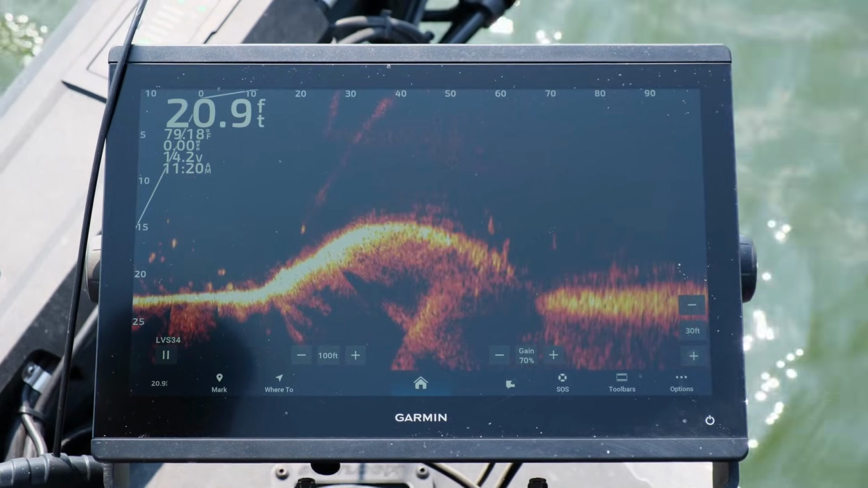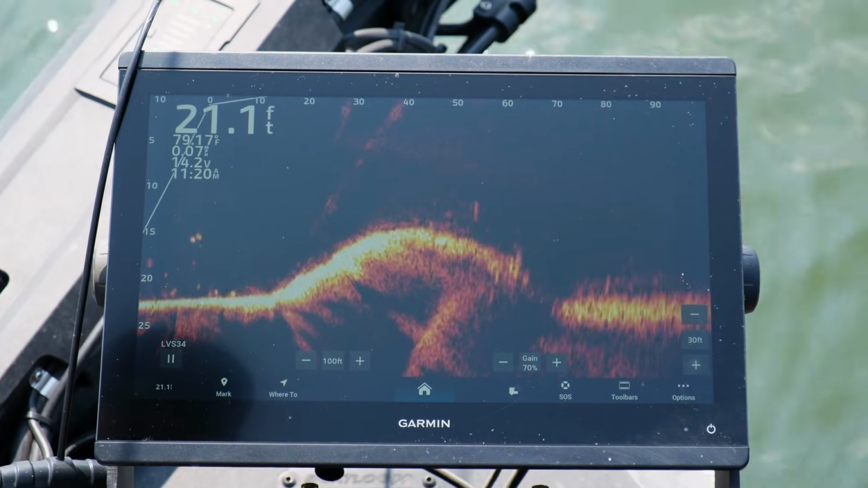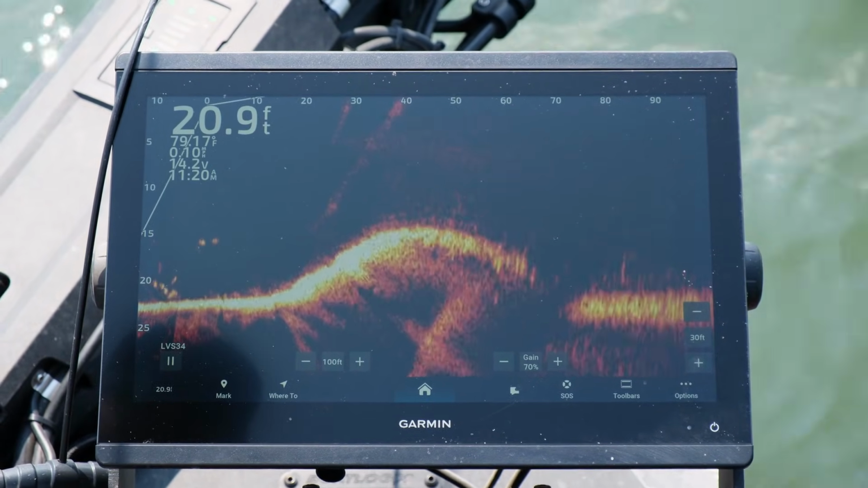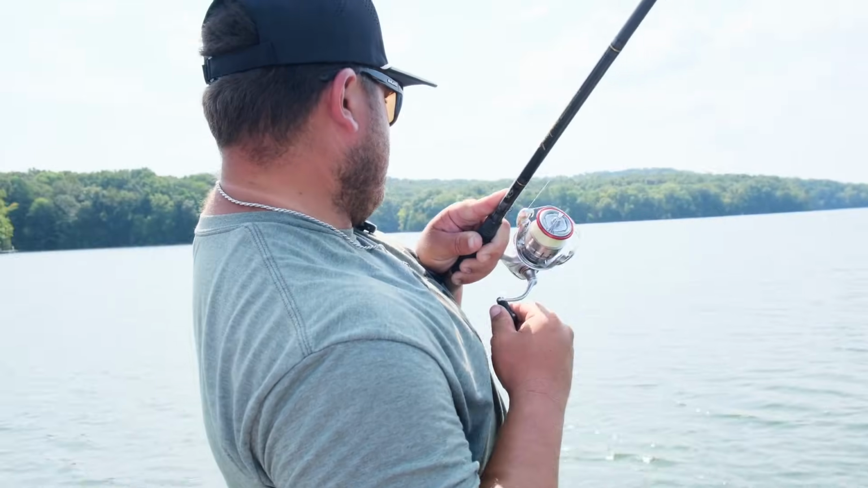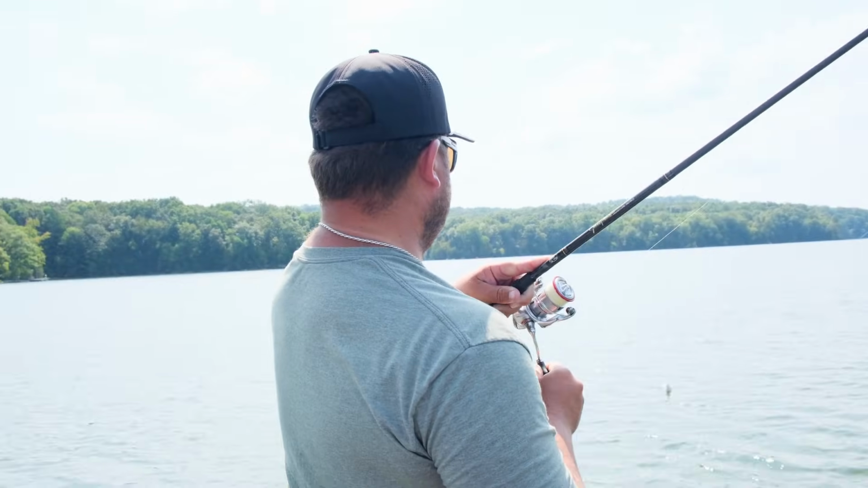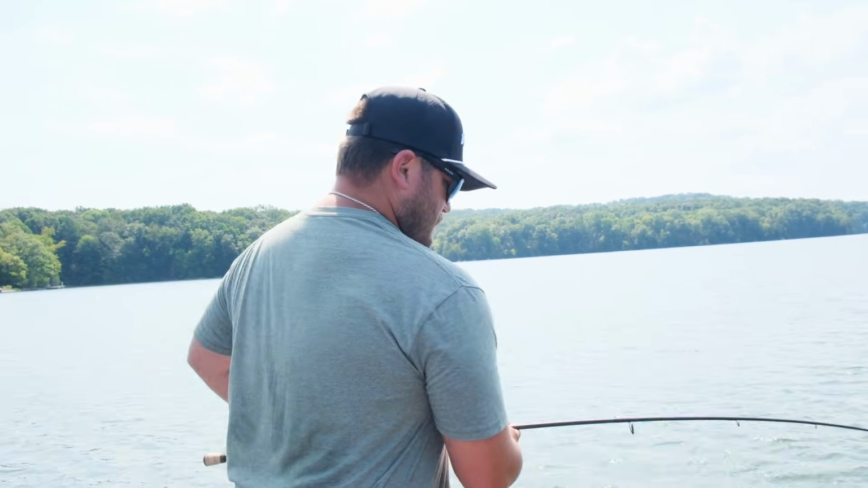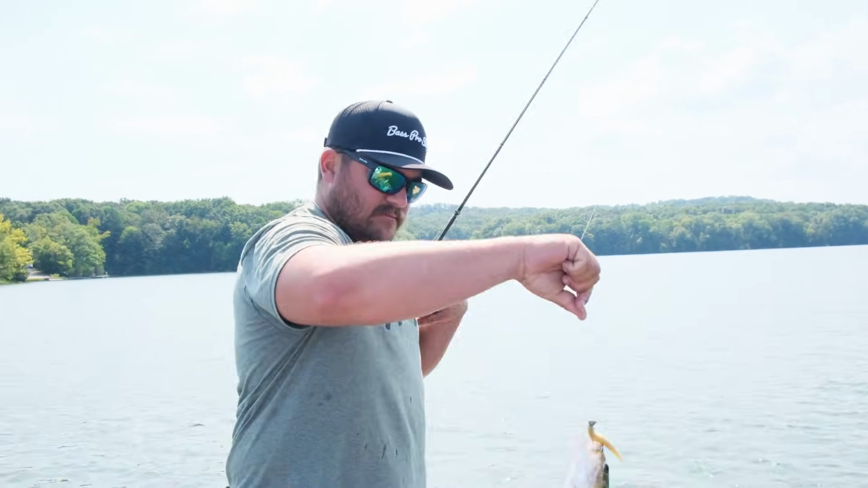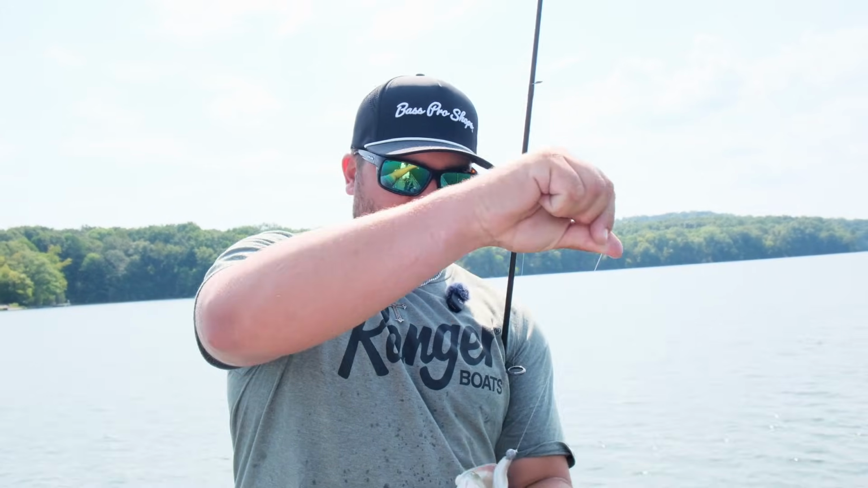So right here, I look at that roadbed. There's actually a school of fish sitting on it. Comes up one to my bait right there. Just turned around, went back. There we go. Nice little spot on the rock and shad.